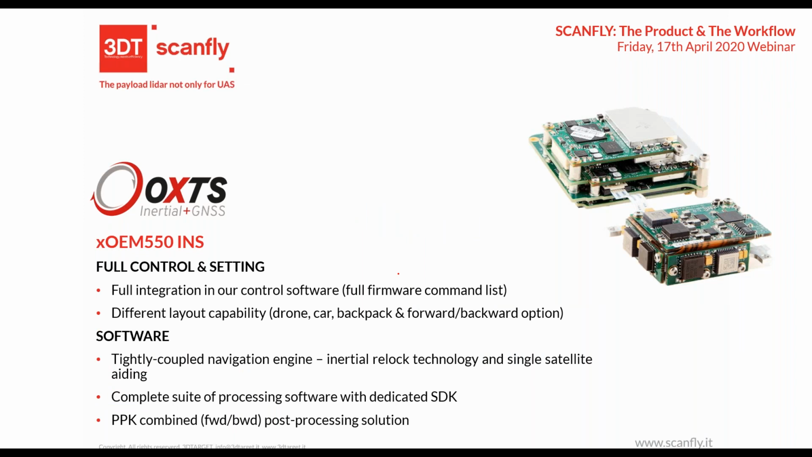Another very, very good option of the OxTS board is the integration that we can do in our system. It is fully integrated, and we can control everything. There are commands that OxTS gives to us.